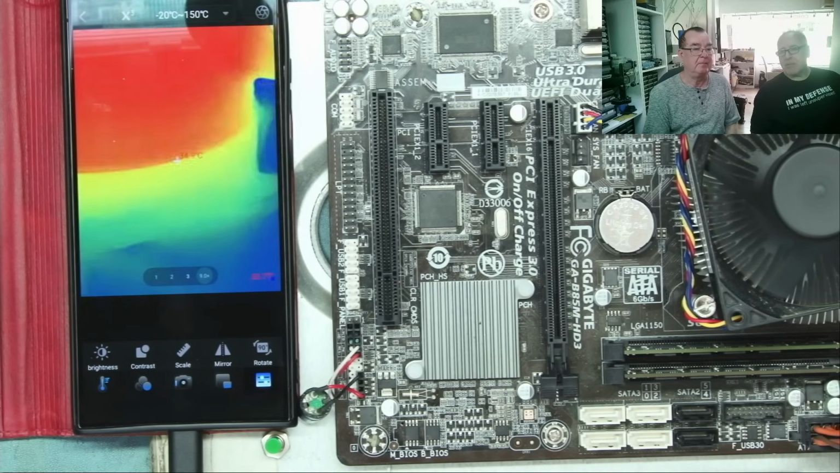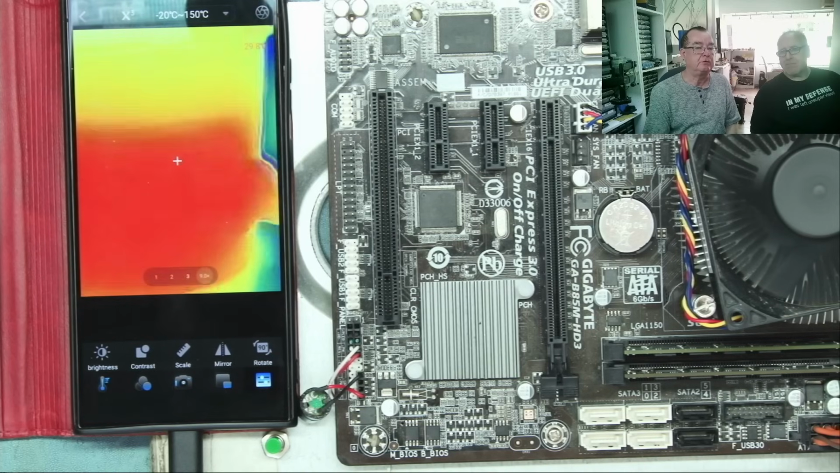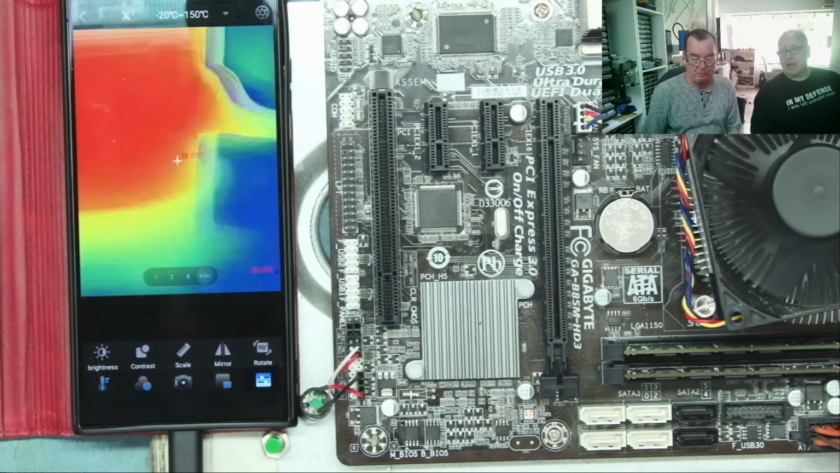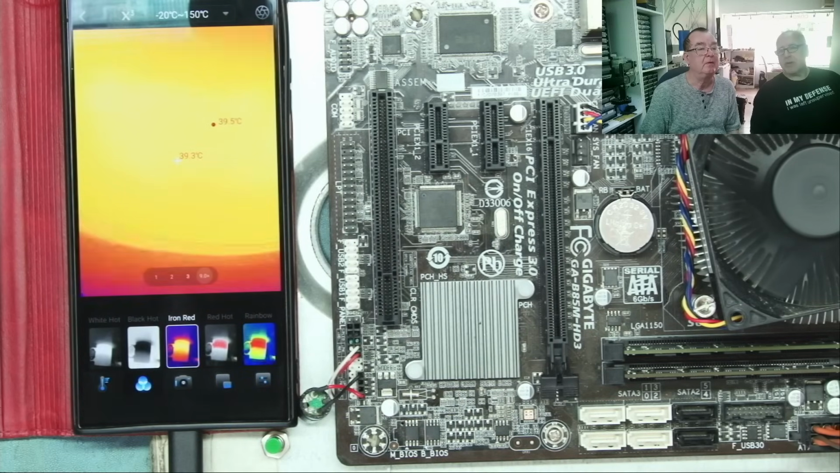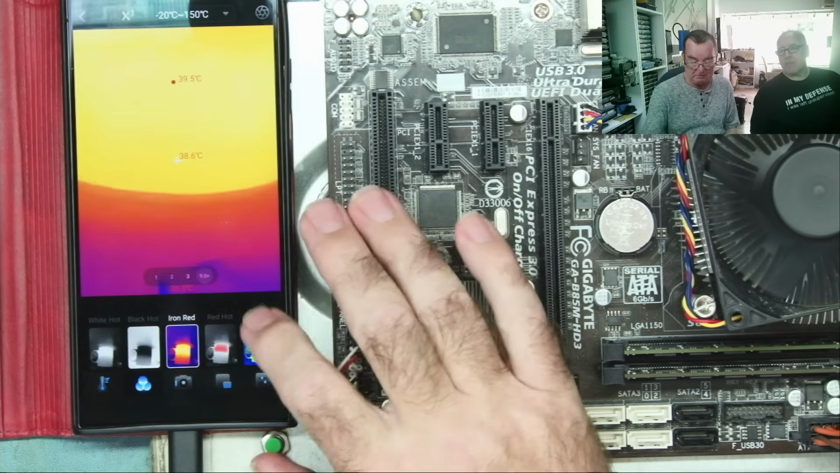Yeah, and now there's a downside because red letters on red things. True, so it's difficult to read the writing. However, we can soon get around that because we can just use a different palette on the camera. And we can just go for something else. Oh yeah, this is better.